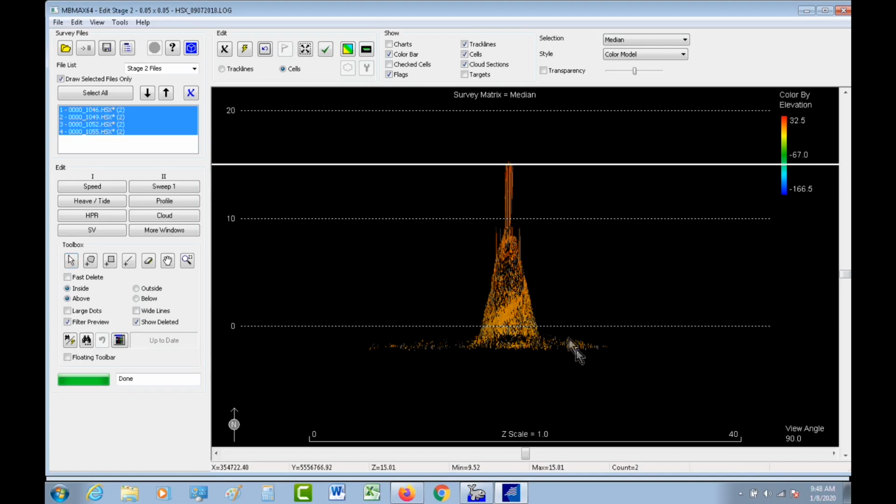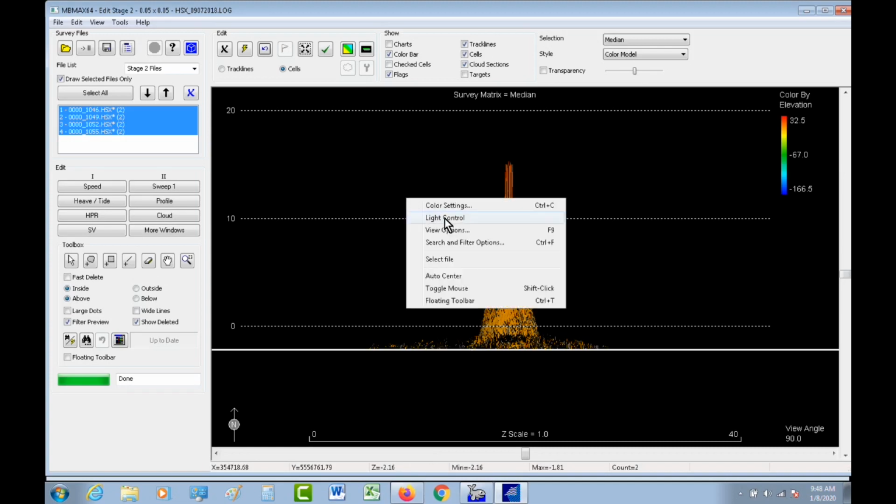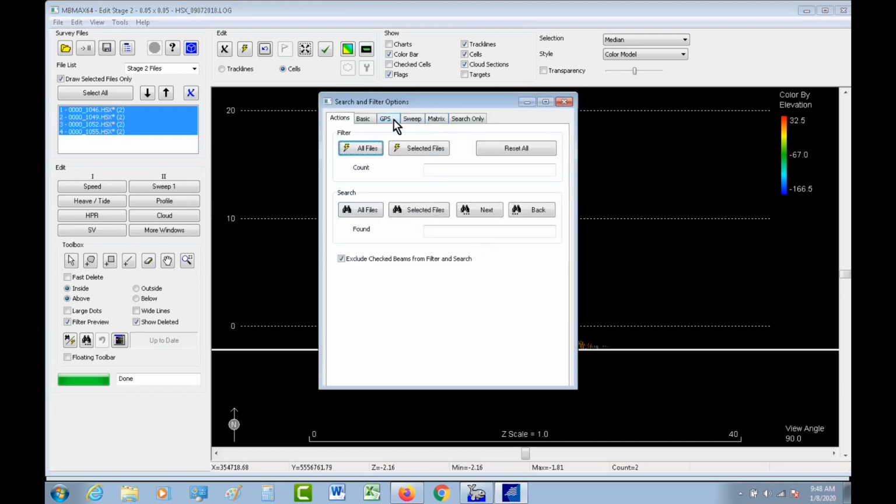So the top height there is at a positive 15, and down here at the water line, we're at a negative 2. All right, so I'm in elevations now. I was in elevation mode when I loaded this data in, which means everything is positive going up and negative going down. So when I do my filters, I have to remember which way is positive, which way is negative.